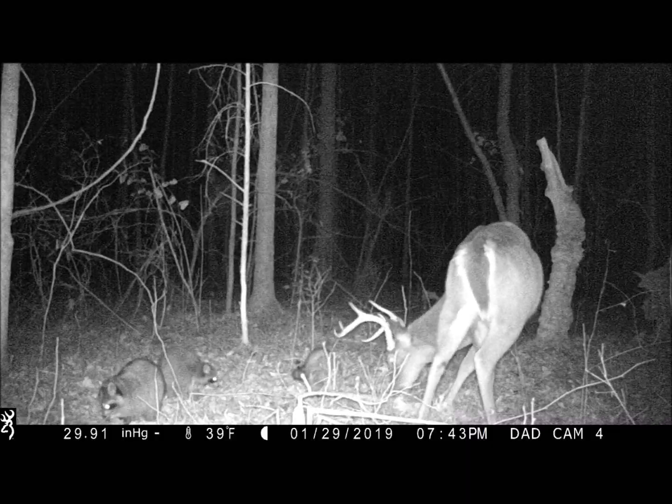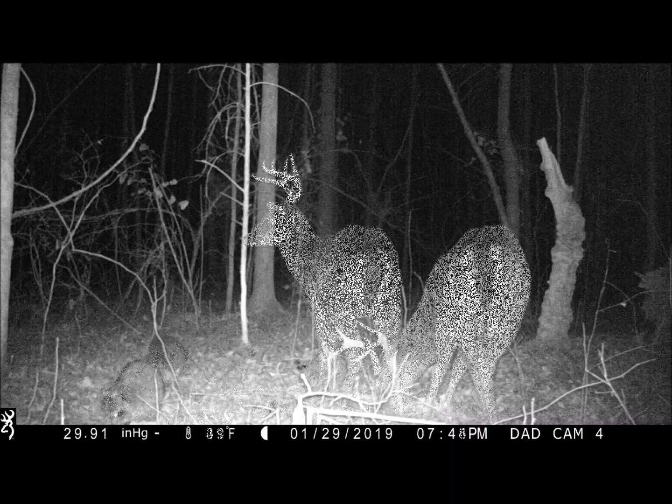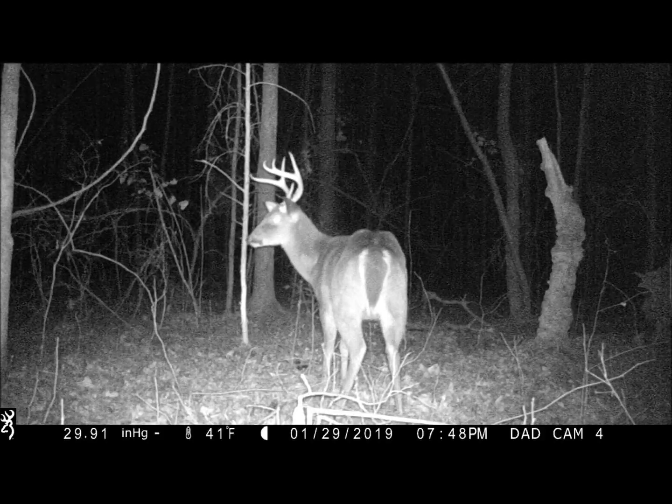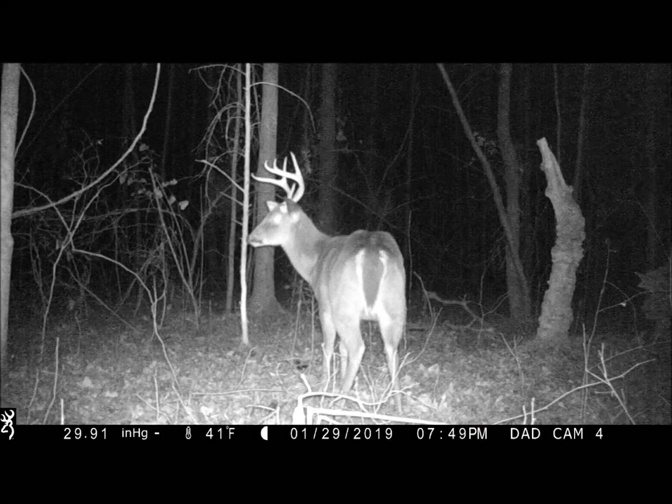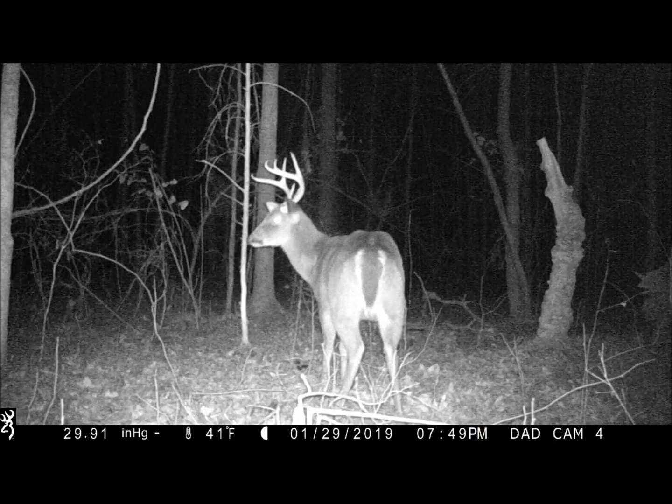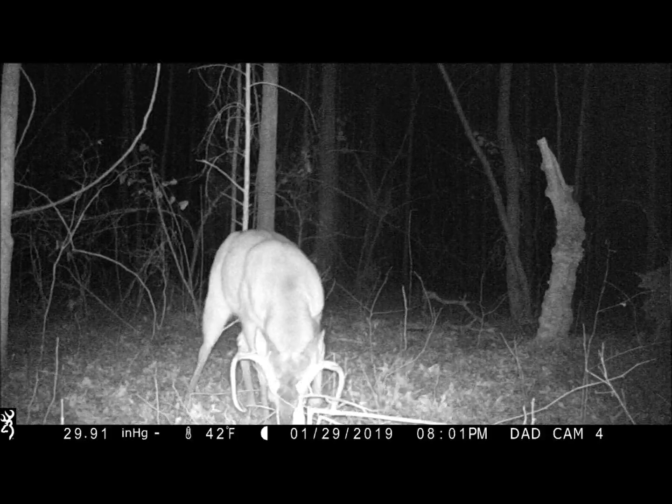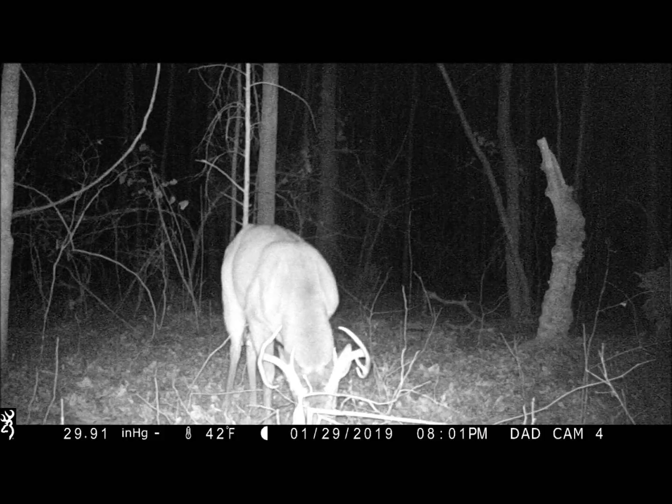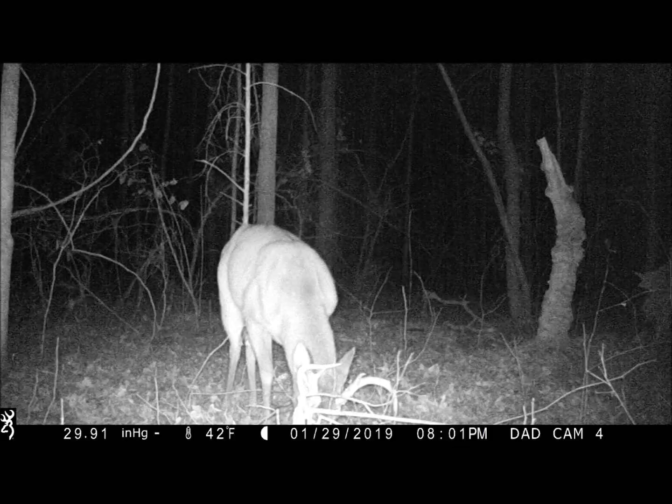Old 15 looks like he's lost some weight. You can see his backbone, his ribs, his hips, rump back there looks poor. That rut's rough on him, even though he's been eating. He's been eating all along. He's been cleaning several of these corn sites out. He'll stay in there some of them 45 minutes, an hour. But this might be the record for one sitting of 2 hours and 31 minutes.